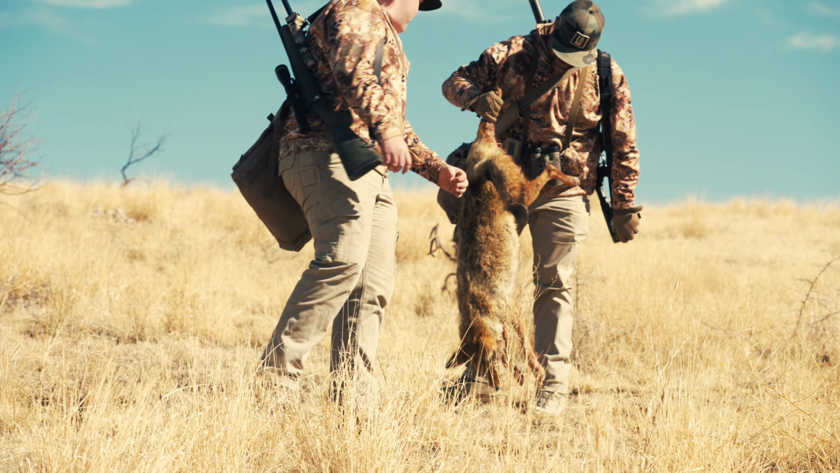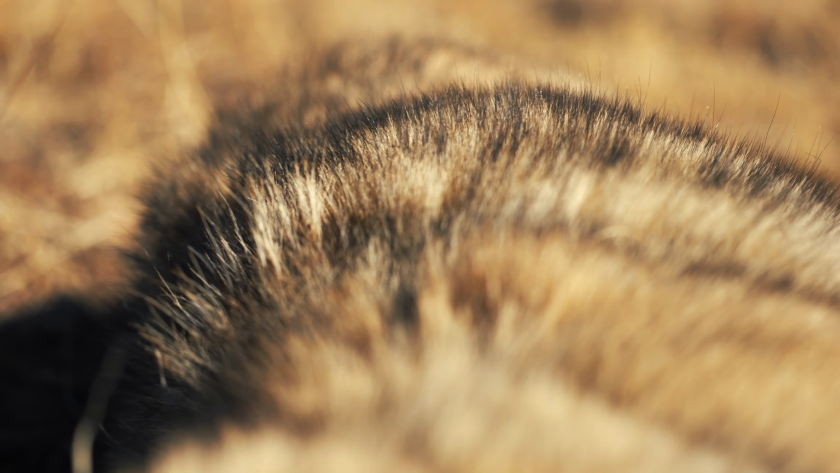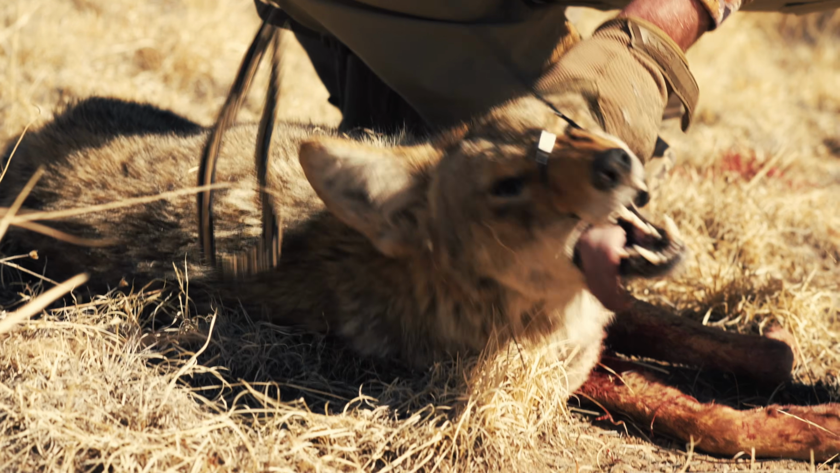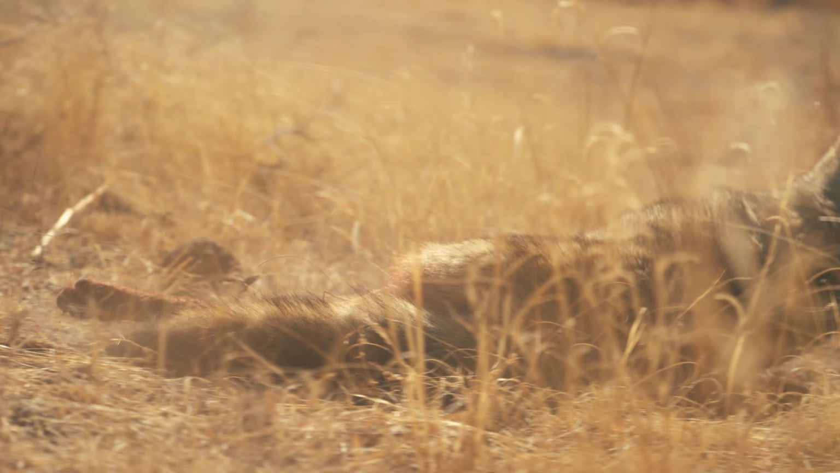Big old coyote. Older coyote like last year's coyote. He's got some good big canines on him. Right on. Let's hook him up to drag.